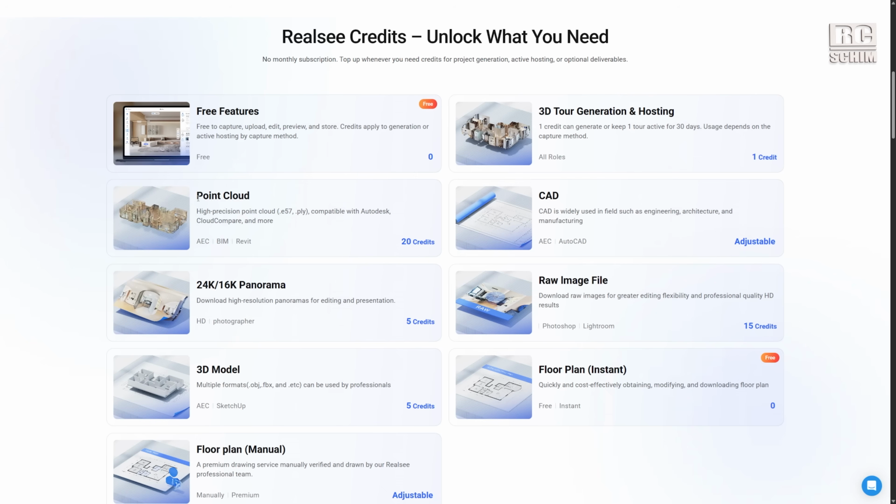More professional features like downloading the point cloud to work with it in another software costs you a lot of credits, like 20 here. Also raw image files for marketing campaigns, 15 credits. This stacks up, but also these are options that professionals use and they would have to pay maybe much more to generate data in this quality. This is a pretty straightforward licensing. No monthly cost. You just purchase points and you assign these points to your customer projects quite easy. So it's very transparent and for me it looks very fair.